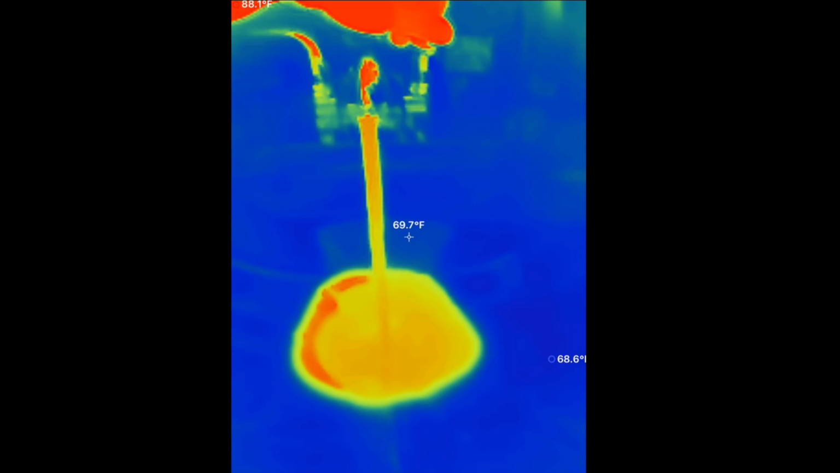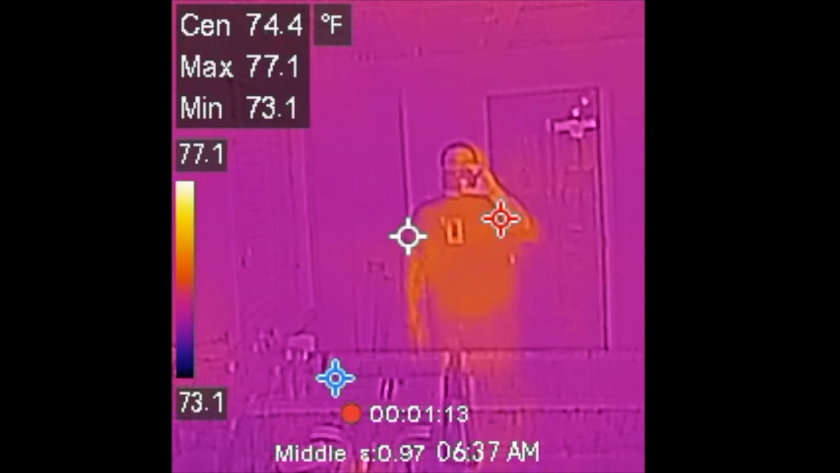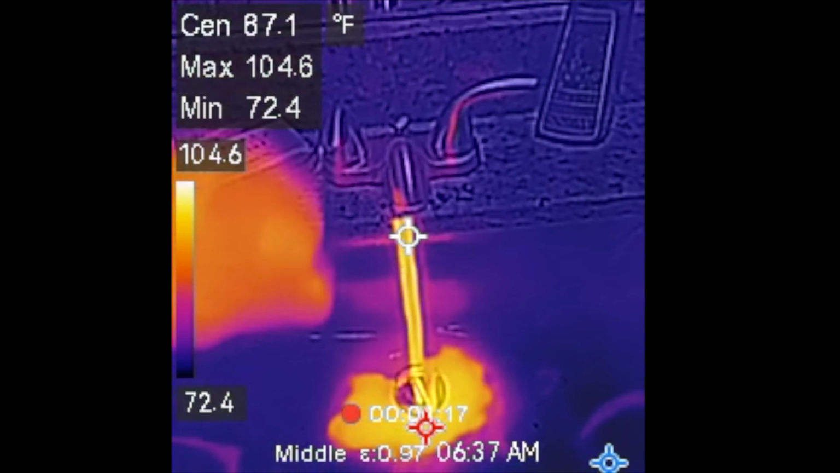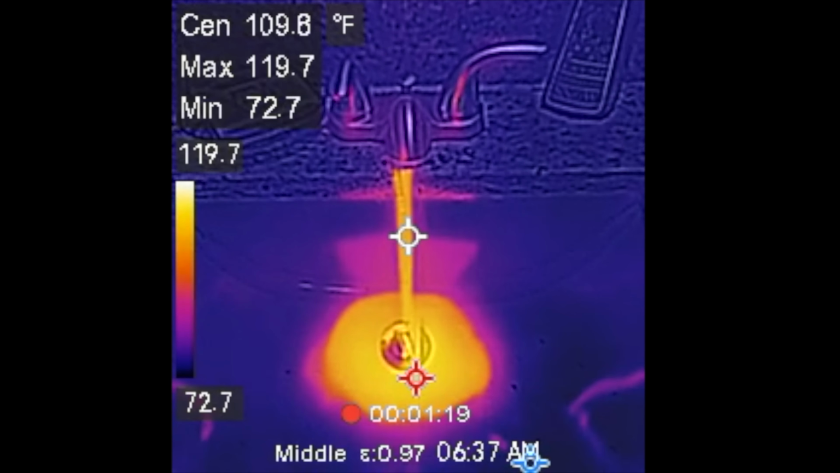If we turn on the HSFTOOLS camera, it is still showing the warmer area in the sink from the water previously heating up the surface. I'll turn the hot water back on.